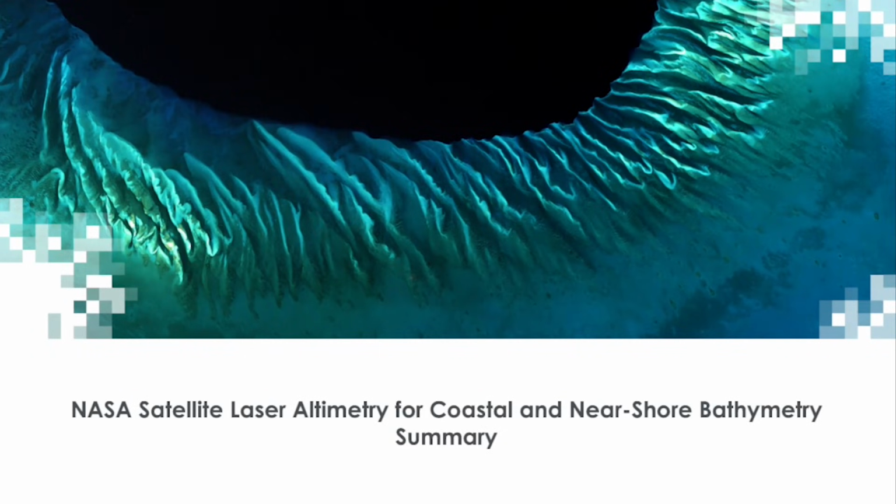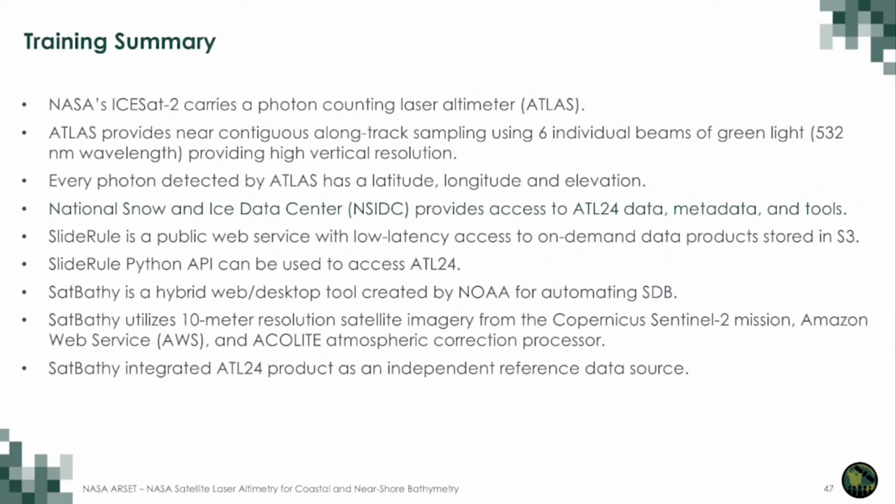The following is a summary of topics covered over both days of the training. NASA's ICESat-2 carries a photon-counting laser altimeter named ATLAS. ATLAS provides near-contiguous, along-track sampling using 6 individual beams of green light at 532 nanometer wavelength, providing high vertical resolution. Every photon detected by ATLAS has a latitude, longitude, and elevation associated with it.